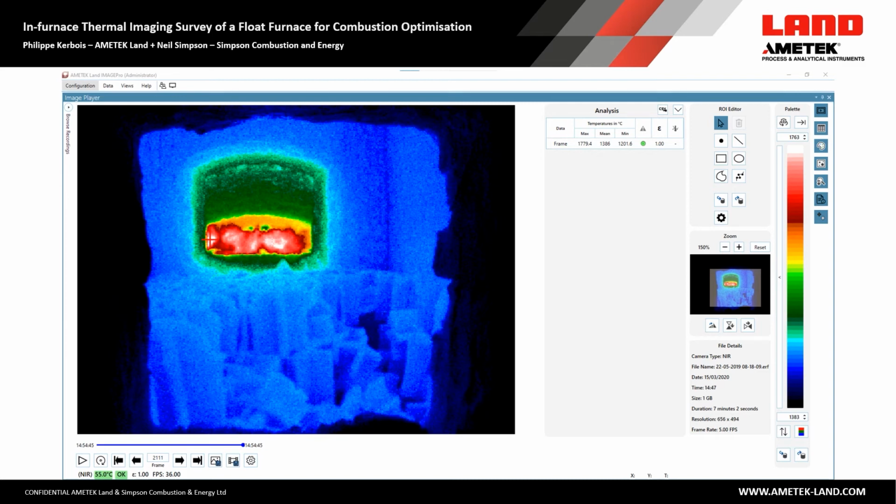But you can see down in the right-hand corner, clearly there has been significant movement of the refractory. Surprisingly, they appear to be lifted. I've seen lots of collapsed checkers in my life, but I've never seen anything that appears to have levitated and gone upwards.